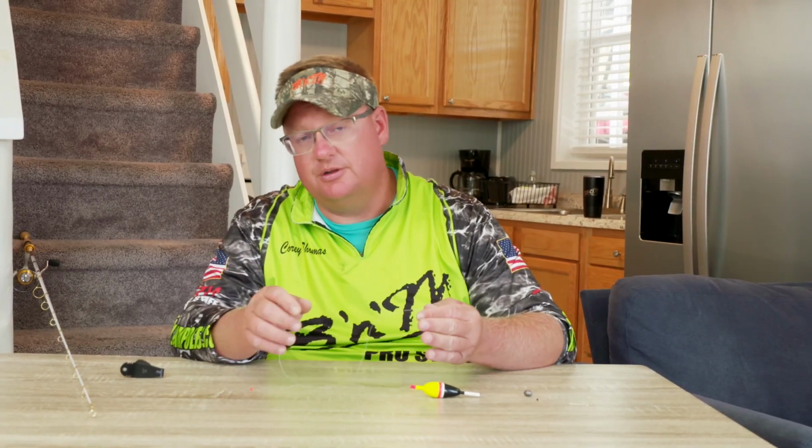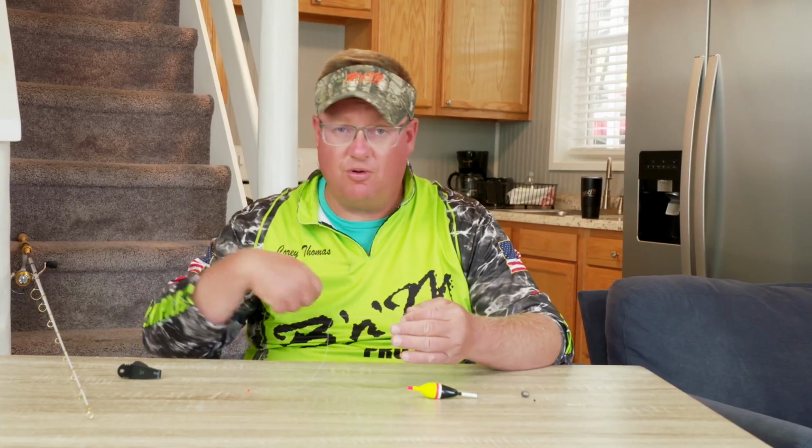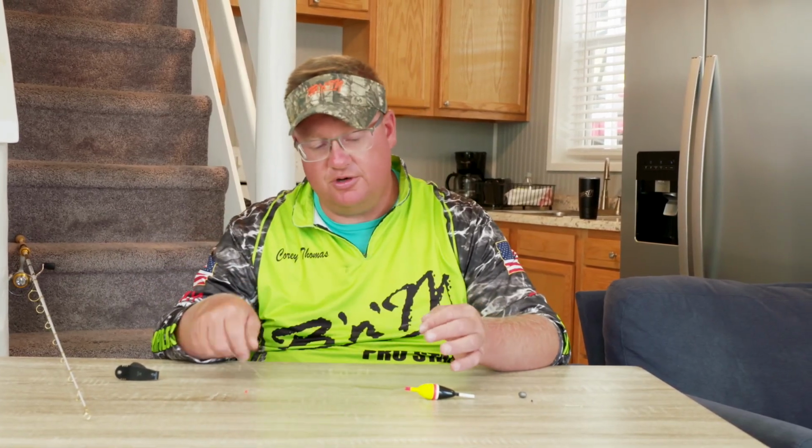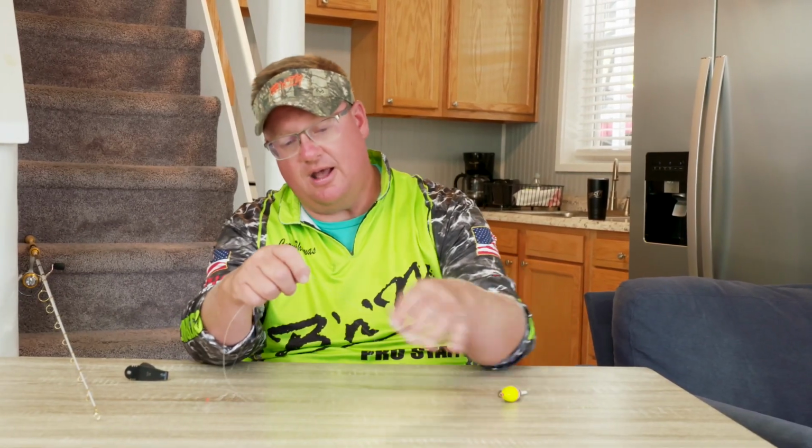A lot of people are going to say, well, why don't you use the rubber ones or this or that? I've tried them all, they all grab, and it just makes for a lot of frustration, but that's just part of the deal. So this is a pretty easy knot to tie.